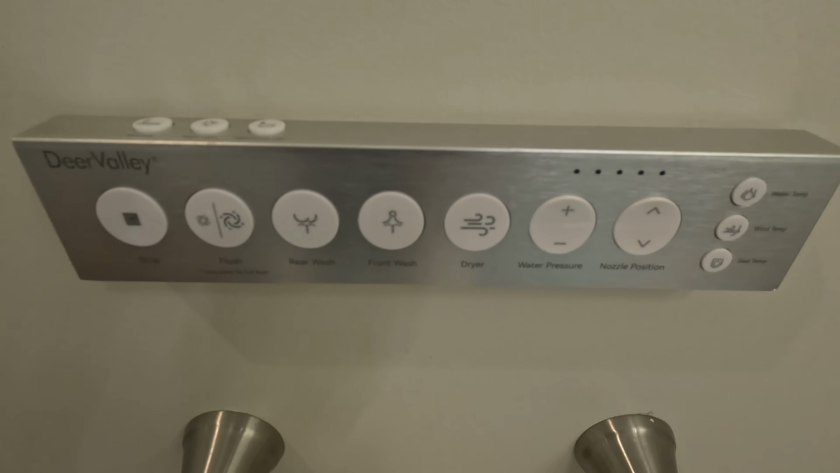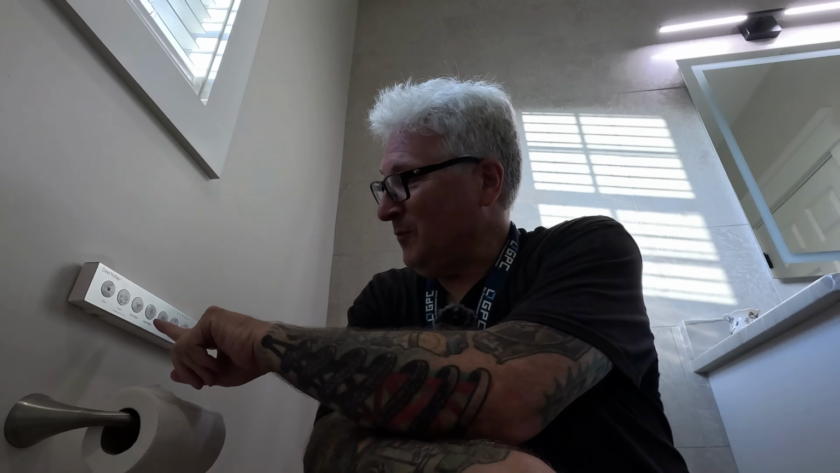How does it know where it is? Somehow it used AI to detect right where the water needed to go. Ooh, blow dry. Oh. Oh. No, that's nice. It's got a camera so you can check to see if it got it all. No, it doesn't.